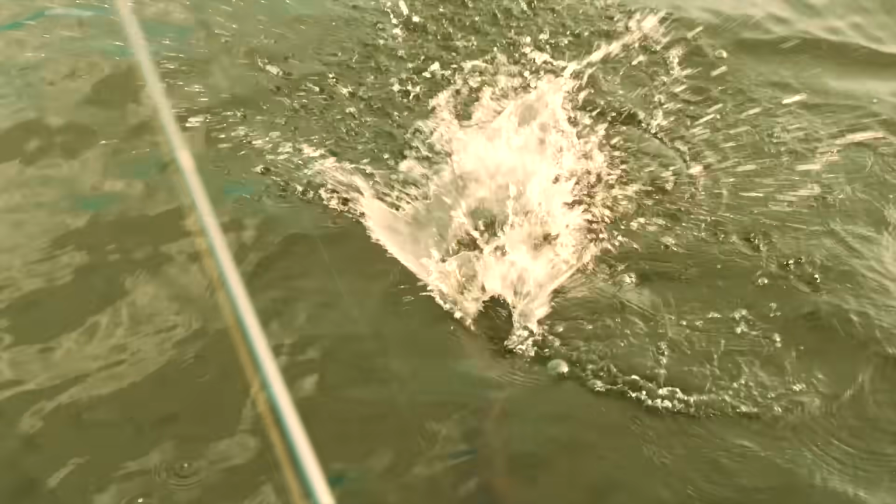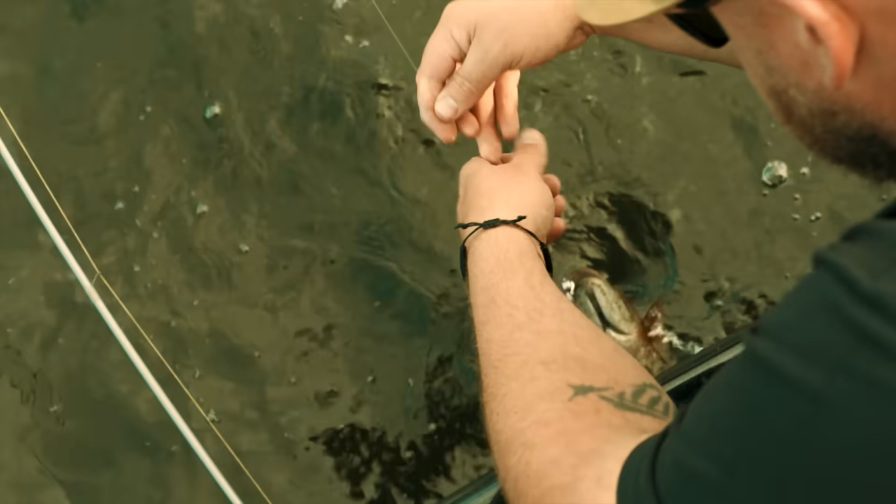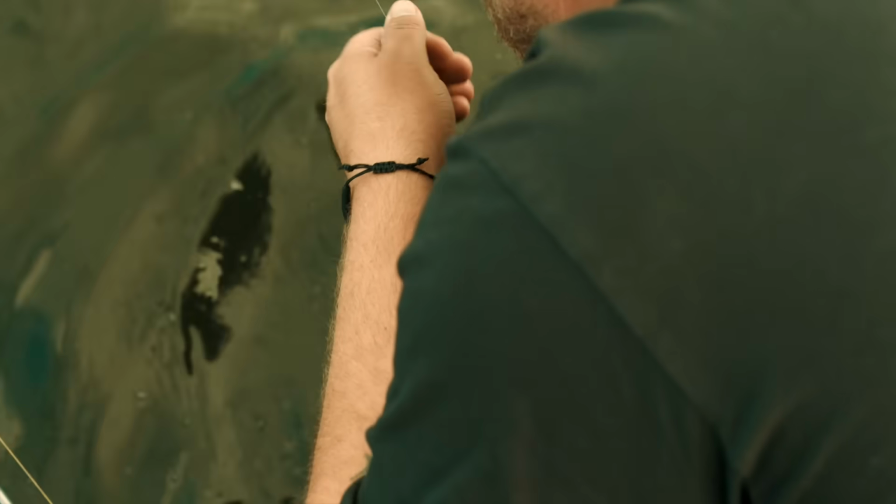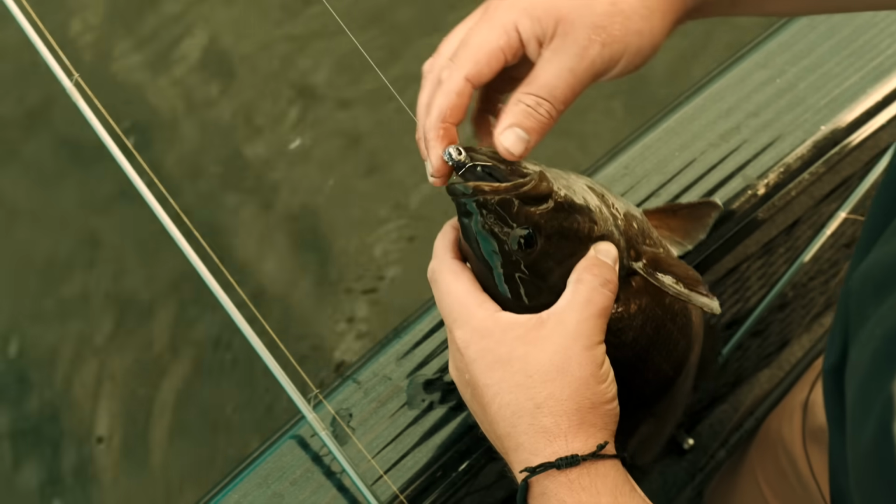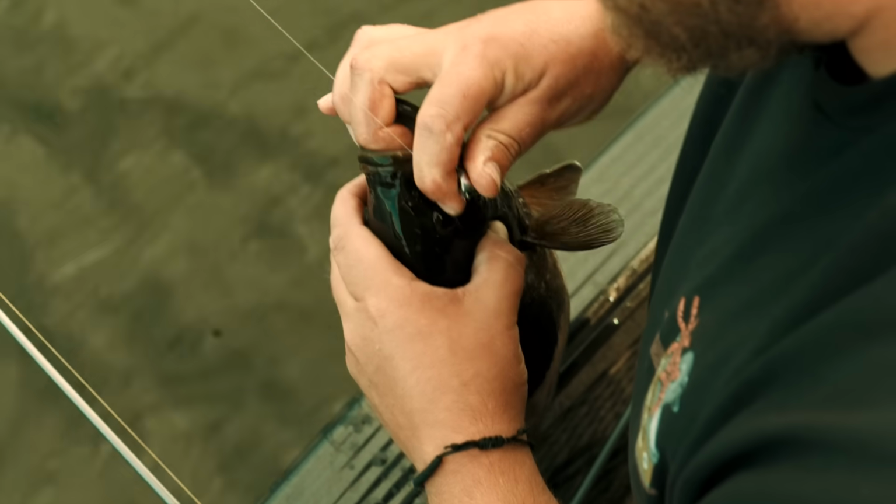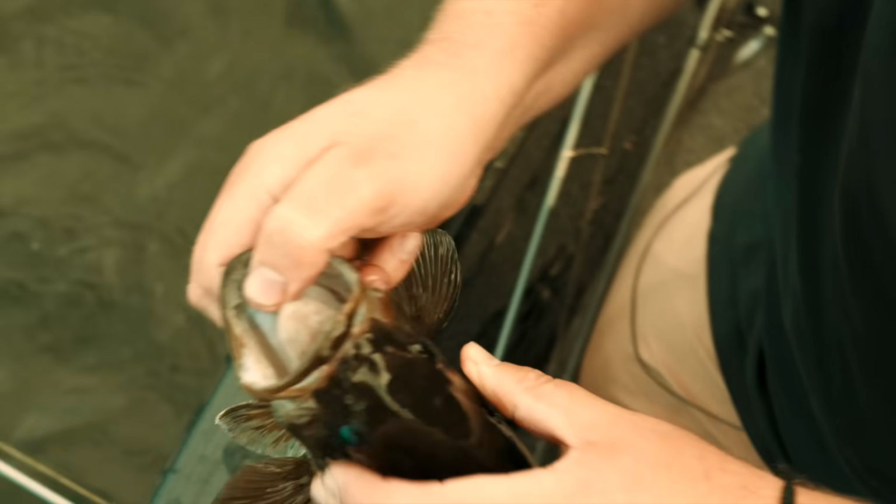Dude, smallies are the coolest. They never stop. And they all fight like they're 5 pounds. All right, we're going football style. I thought he was gonna be bigger. Oh, he's coming in hot.